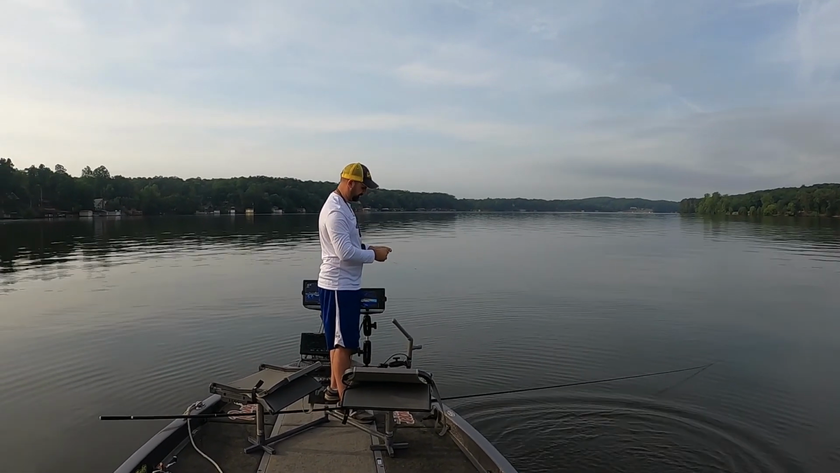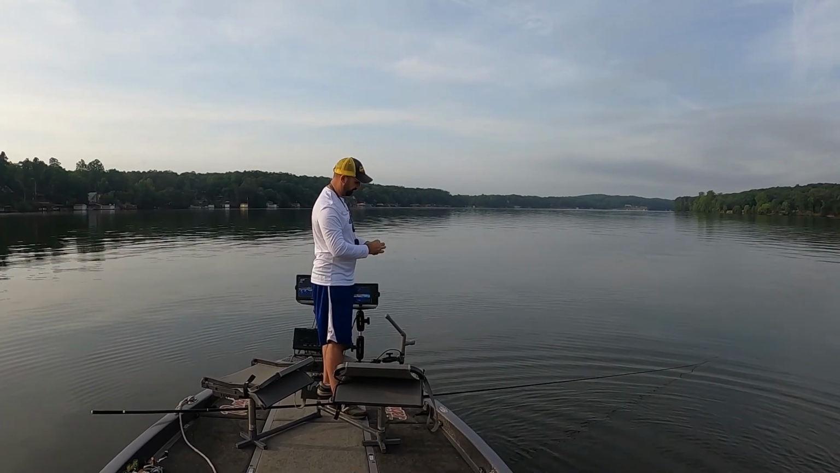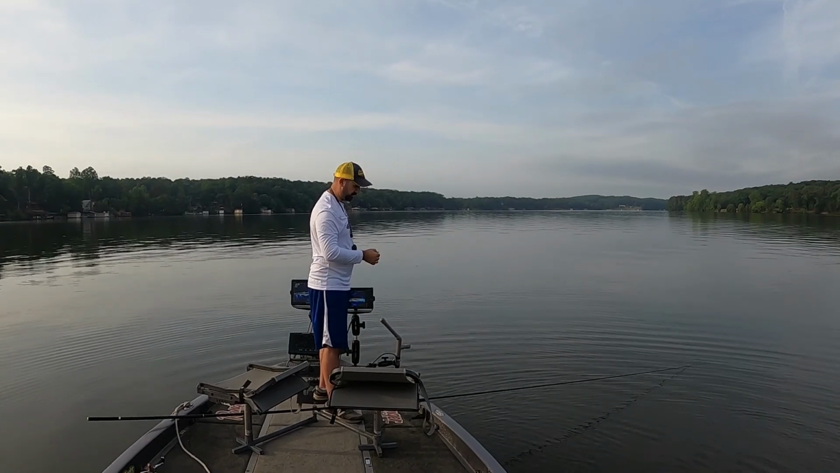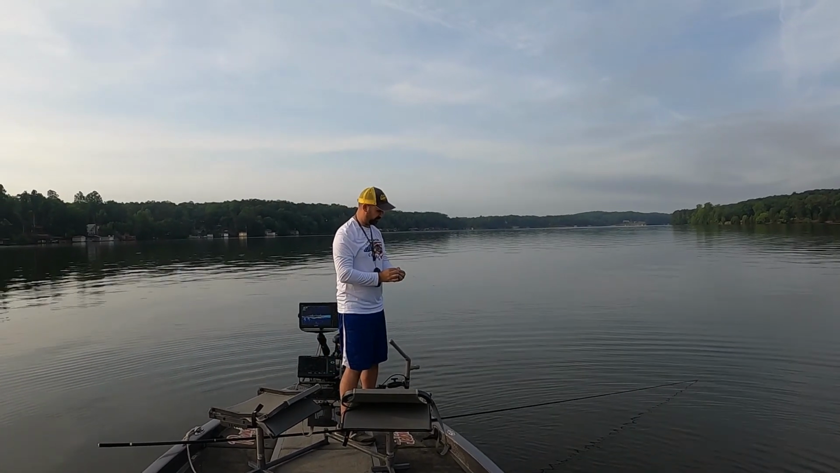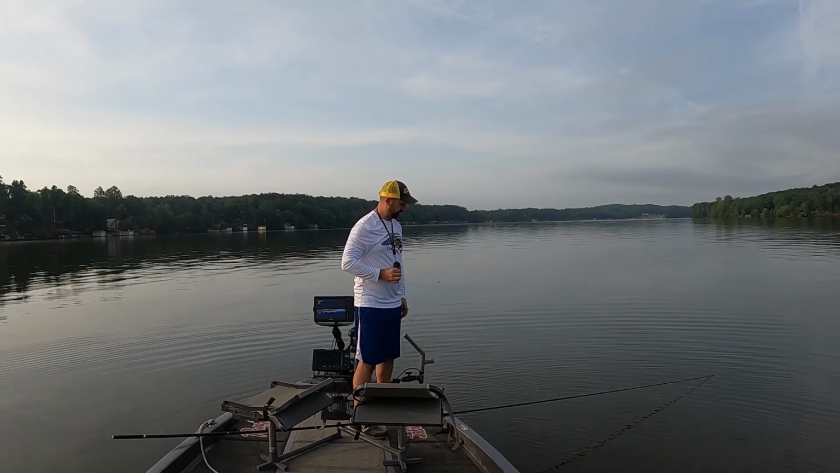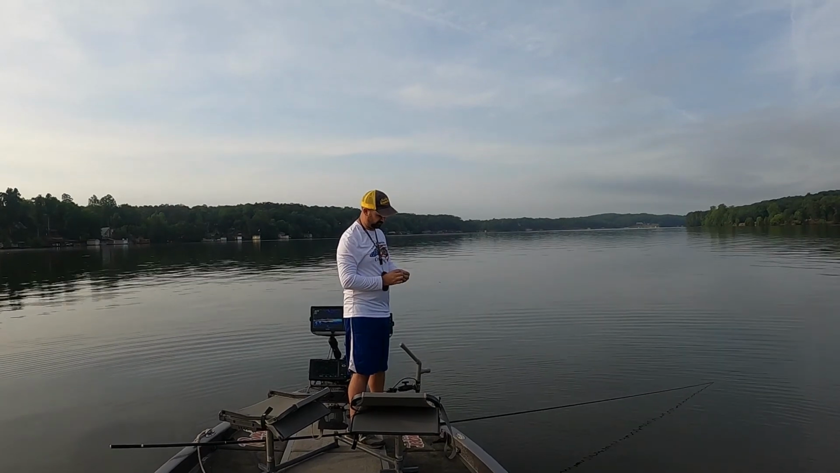Now if you go to my site and you get some of my hair jigs, the tail is marabou, which is a feather, and they're quality made. There's a layer of adhesive put between every layer that's wrapped down. Knots are tied. It's a quality jig that will last through a pile of fish.